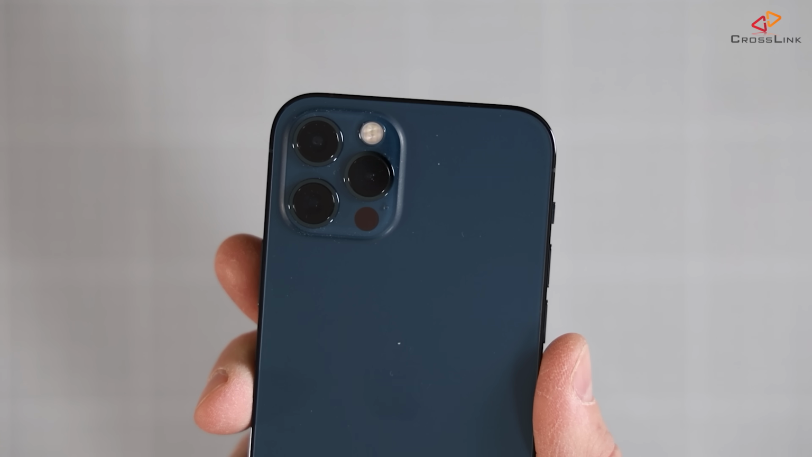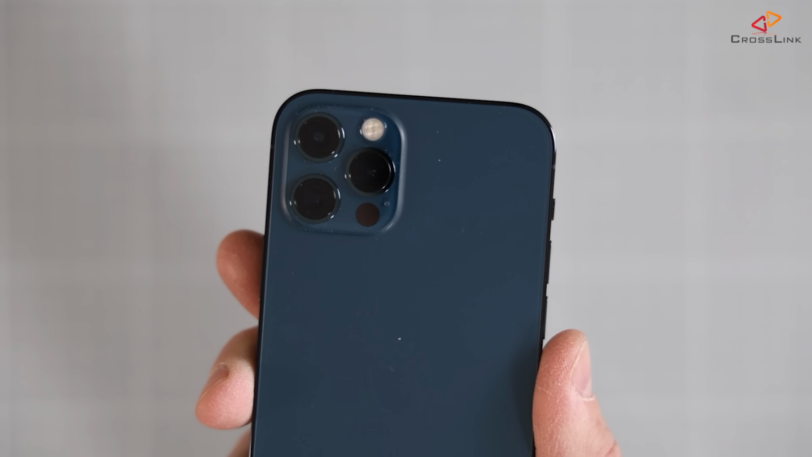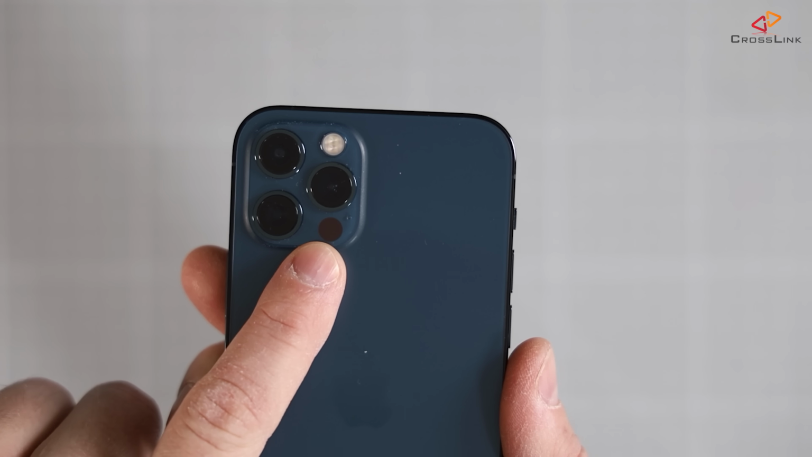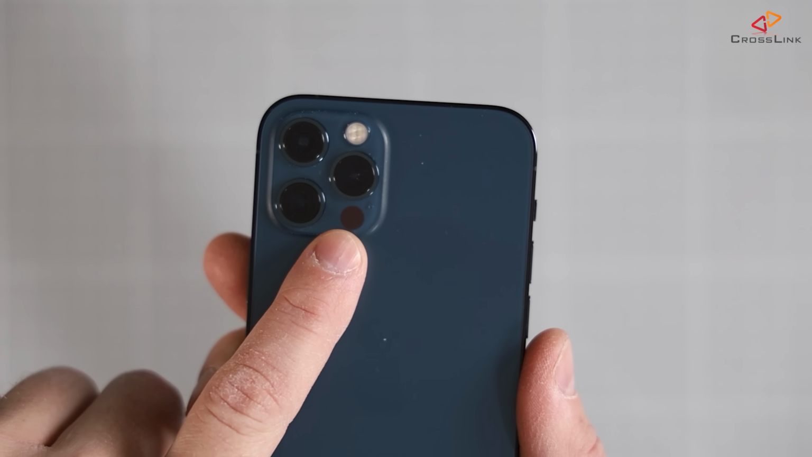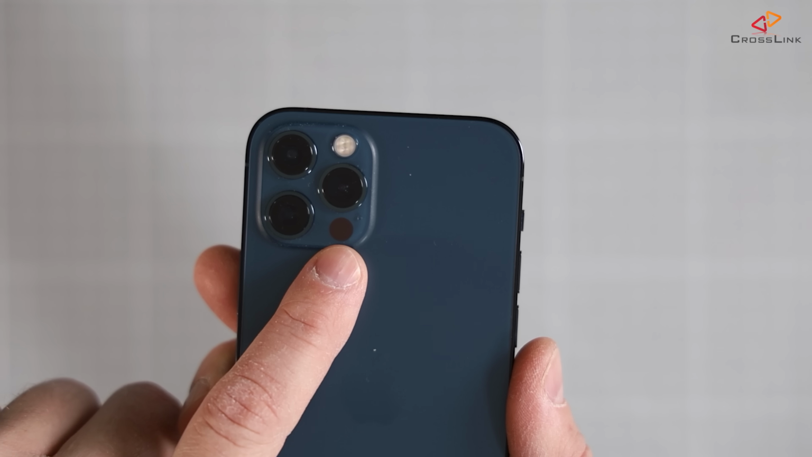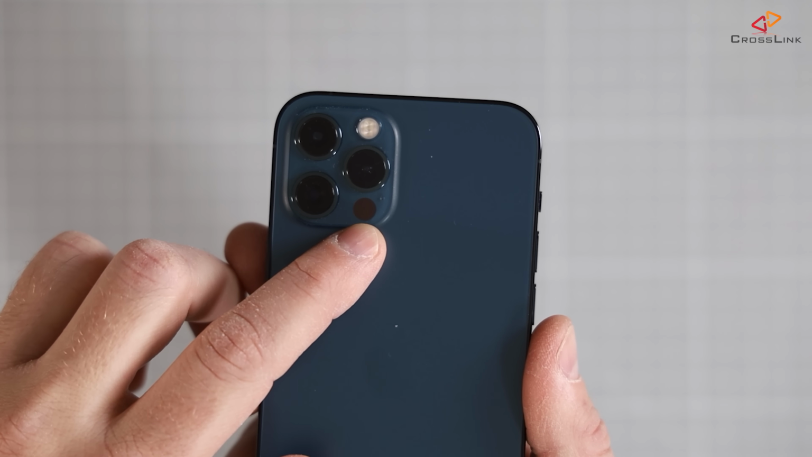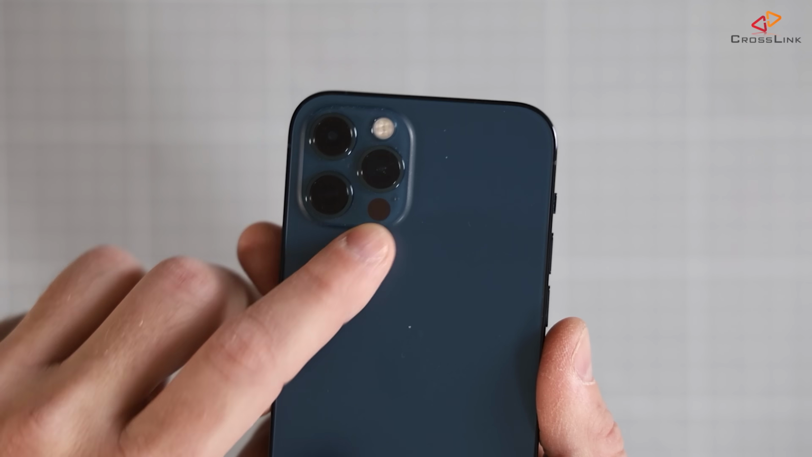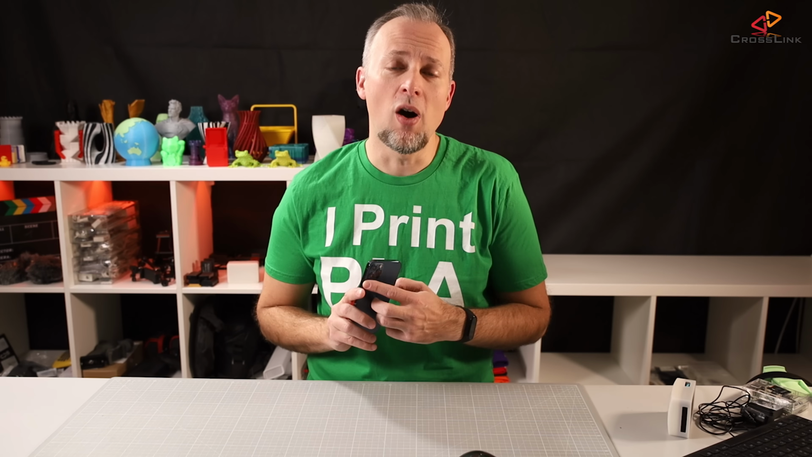So this is a close-up of the iPhone 12 Pro's camera array, and here we have the LiDAR sensor, or you could also call this a camera because it is actually a camera, and that is creating a three-dimensional mapping of the environment, what the camera can see. And today we want to use this camera to do 3D scanning of objects.